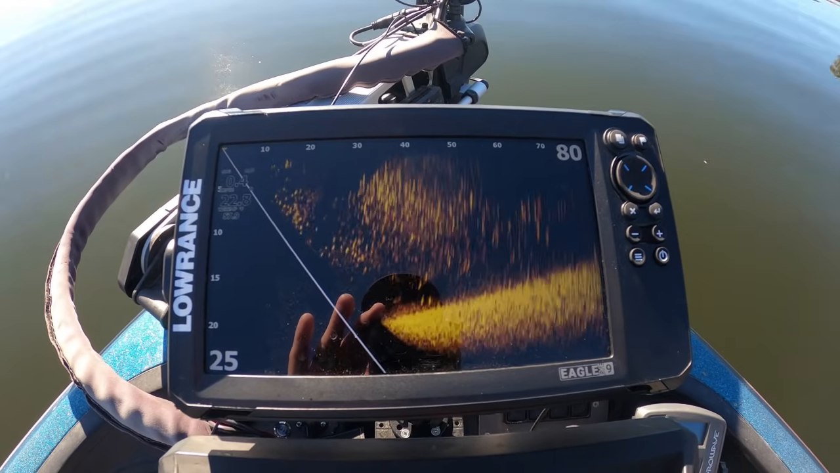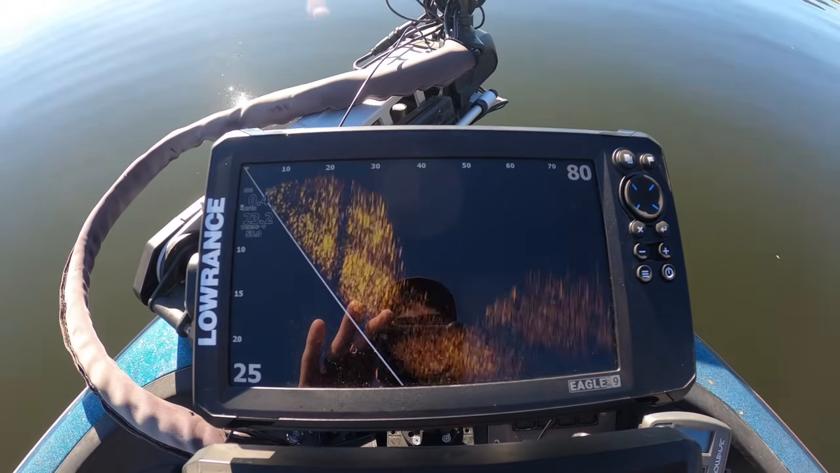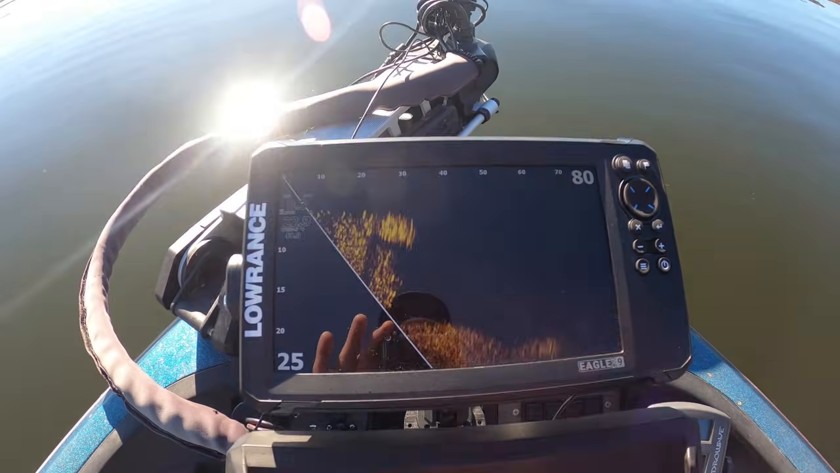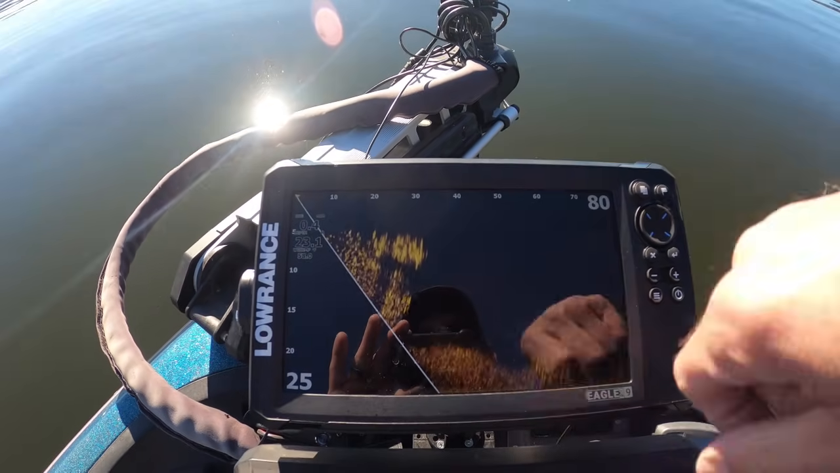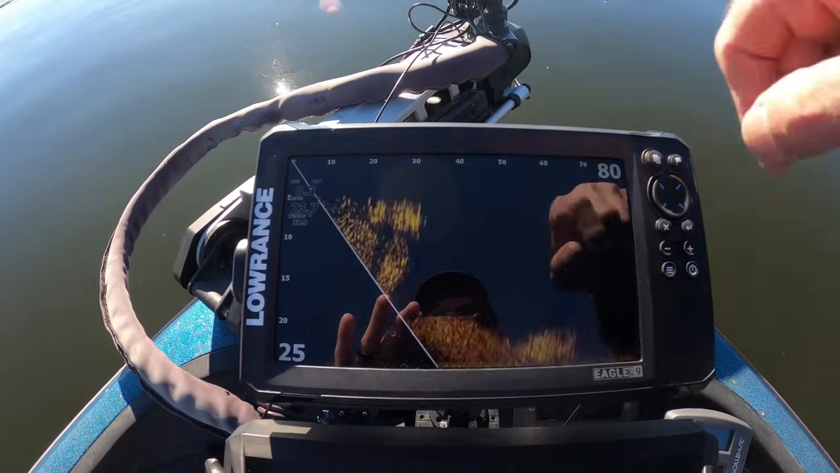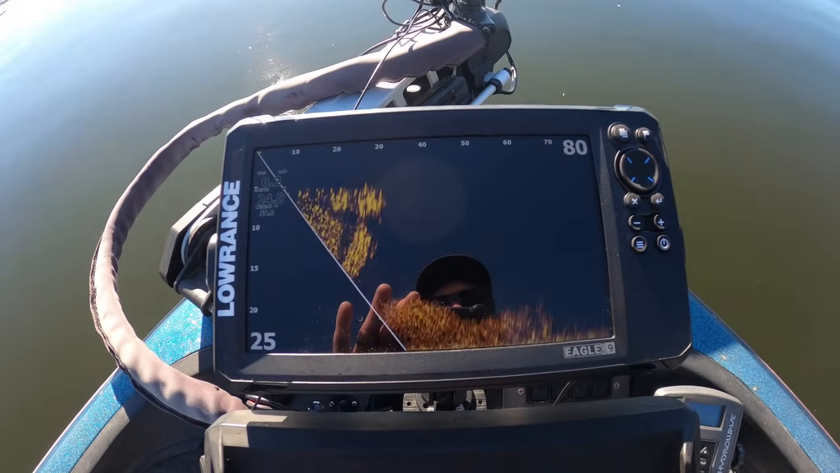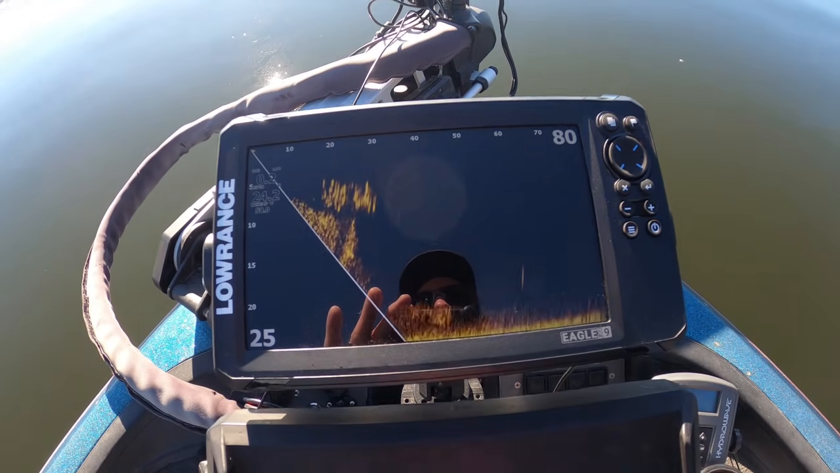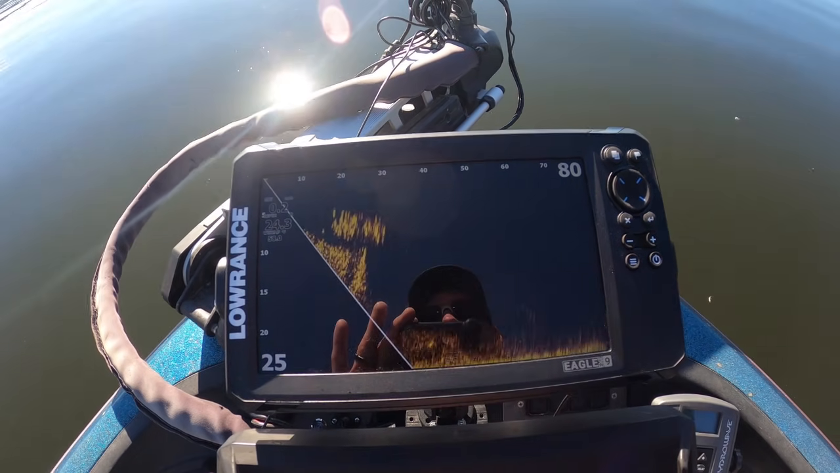There's some suspended fish behind me. Those are pretty big marks. That's probably a little group of crappie that are munching on these shad right here. There's some more hanging out here.